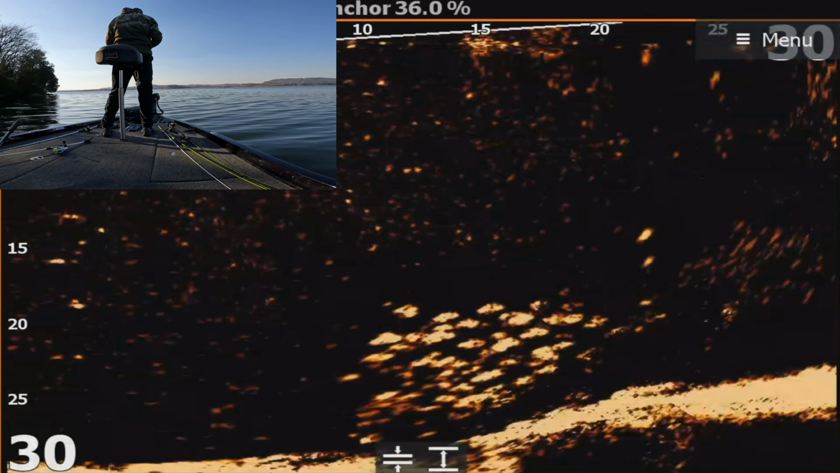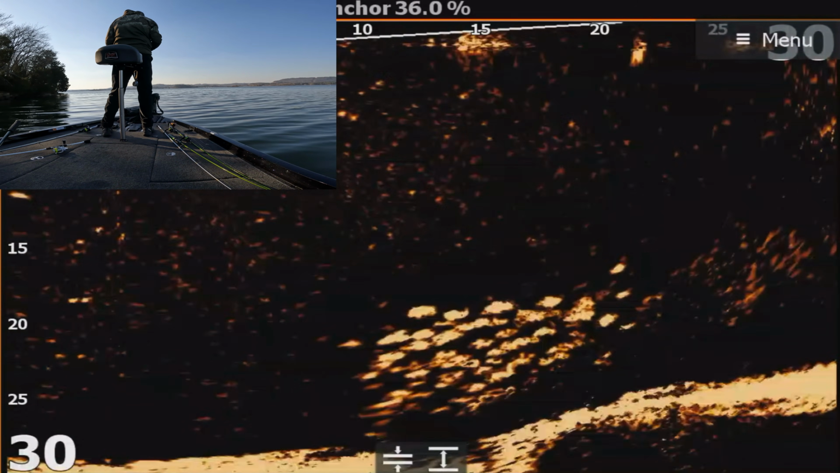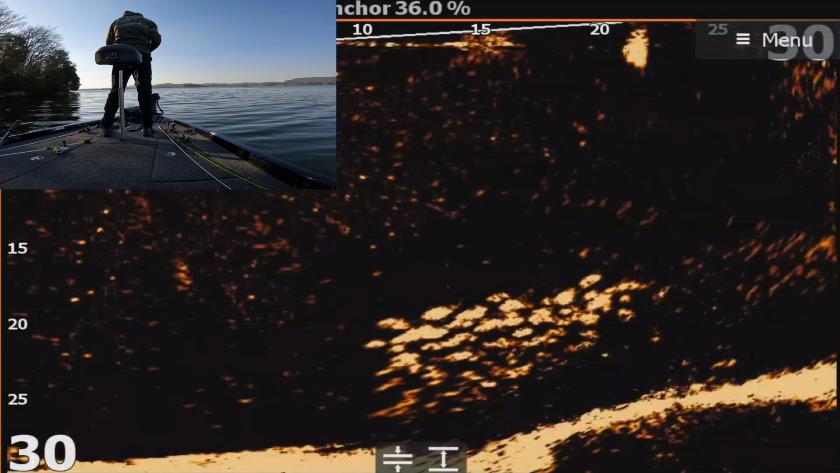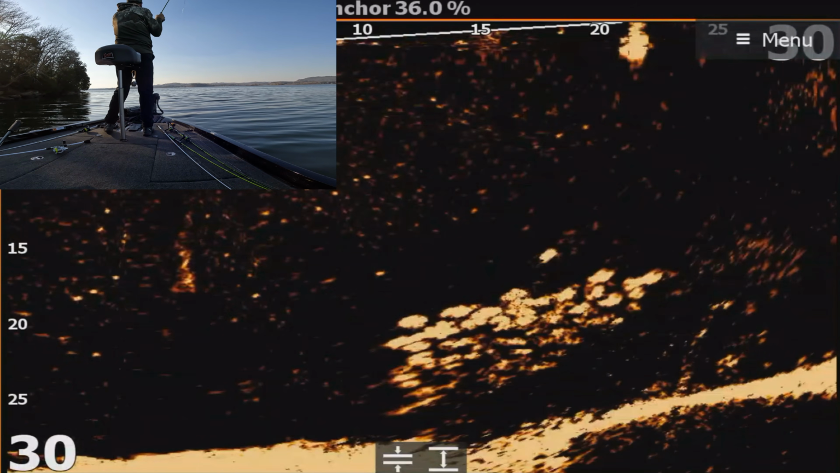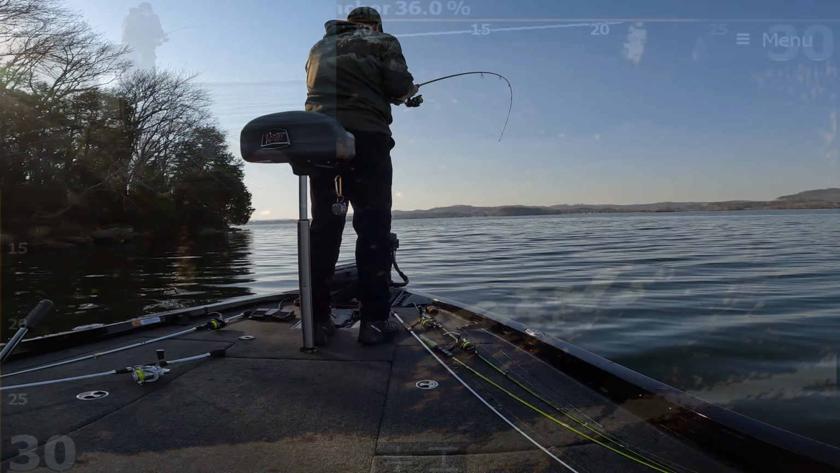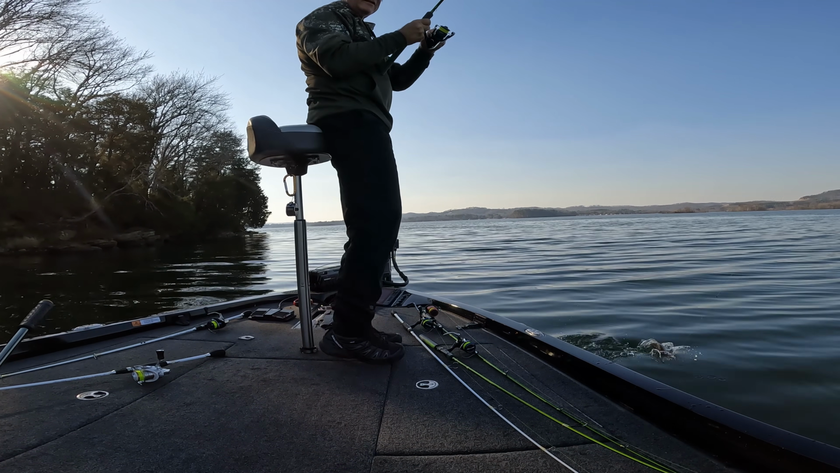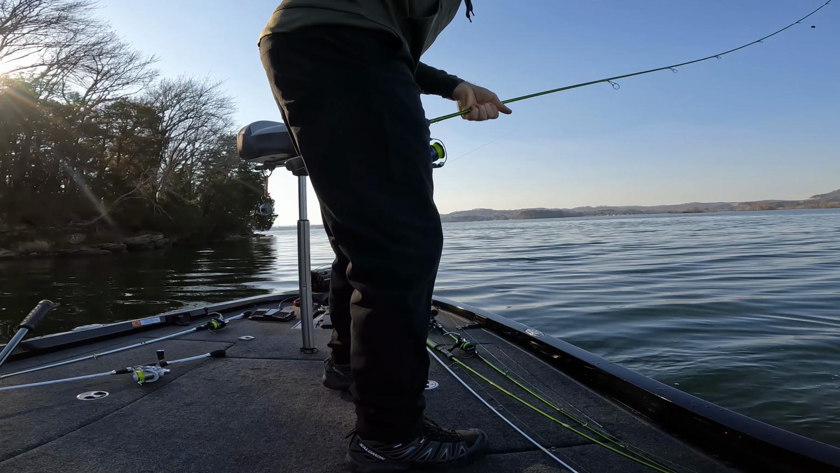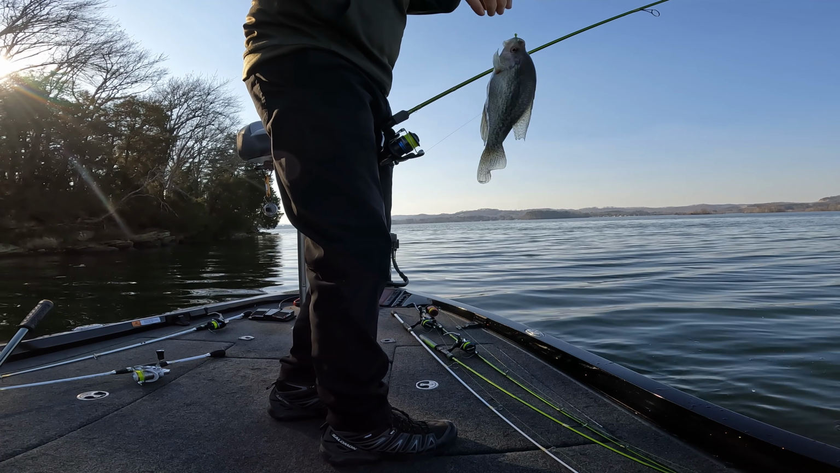All right, well, that's good. Got one on the first cast to those guys. That was aggressive, so there'll be more. Here comes one really aggressive. Come on. Bonk. Yep. Yep. Feels like a good one. Oh, yeah. He's good. Little black nose.